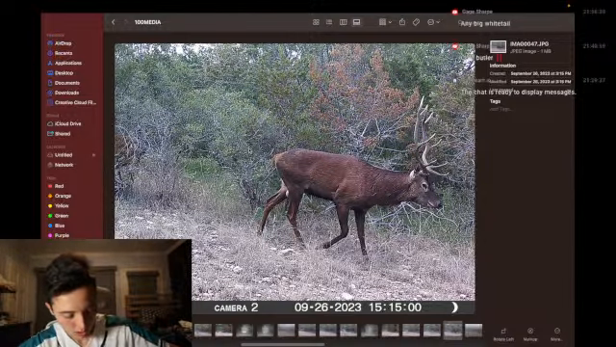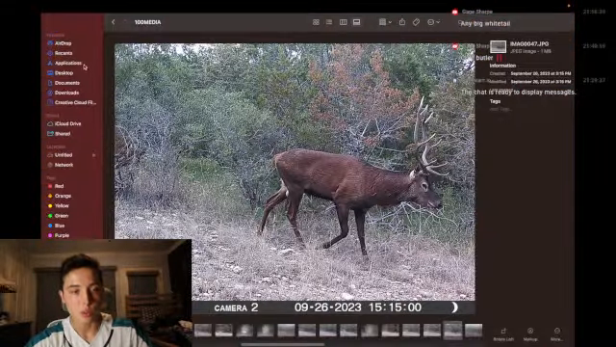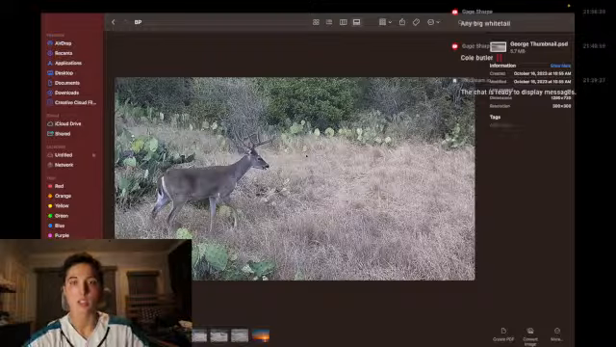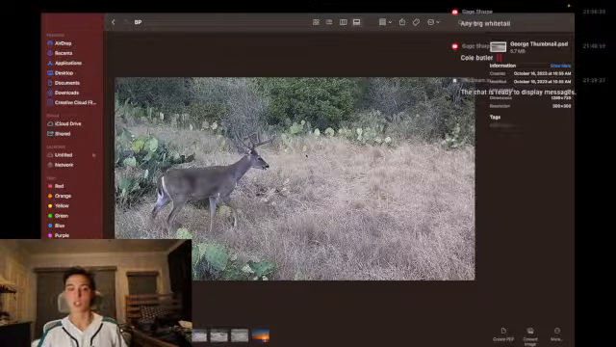Let's see. The water, river bottom. And then where you see George in this picture is, I actually put the cell camera back up there because originally I didn't want to spoil the surprise for y'all.